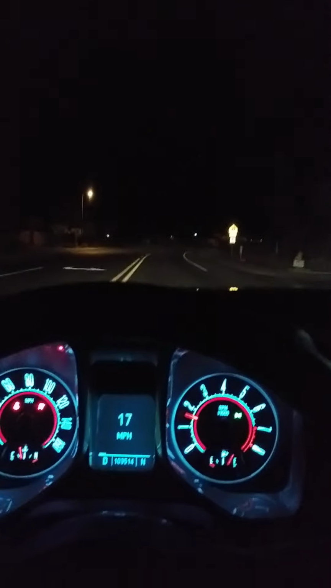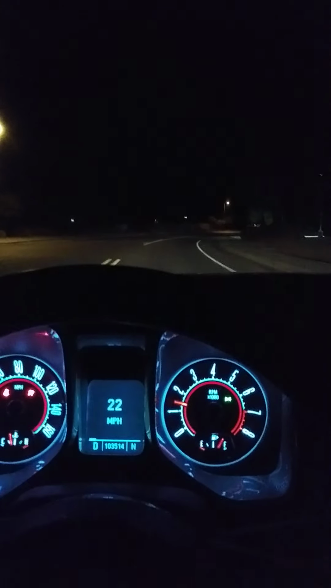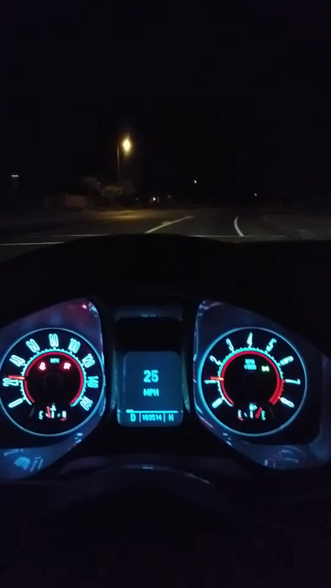Now we'll just do a cool down. Feel sorry for that car, it's all wrecked in the front. Let's do a cool down. Don't want to speed around here because it's residential. Well, you don't want to speed anywhere because, you know, it's against the law. But yeah.